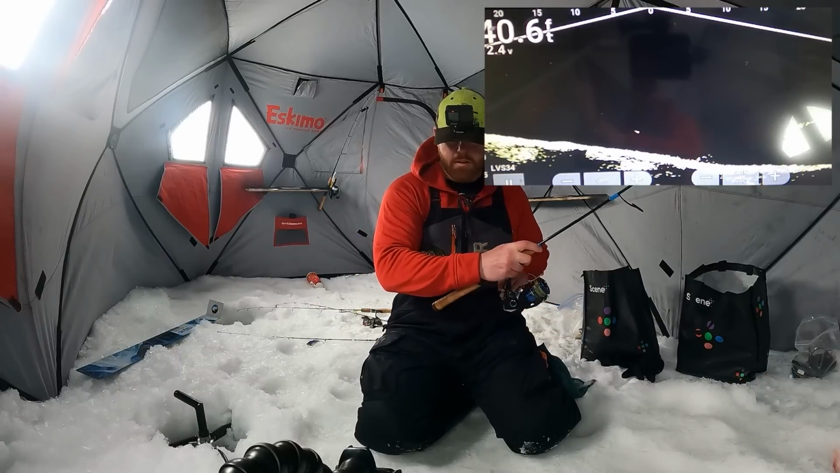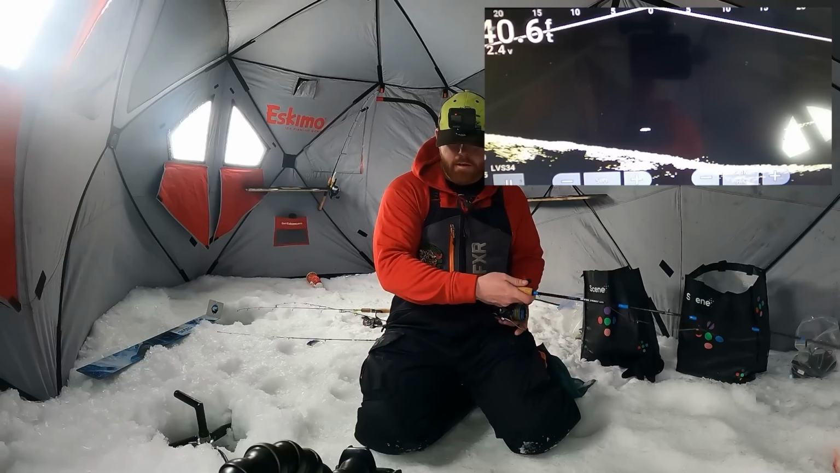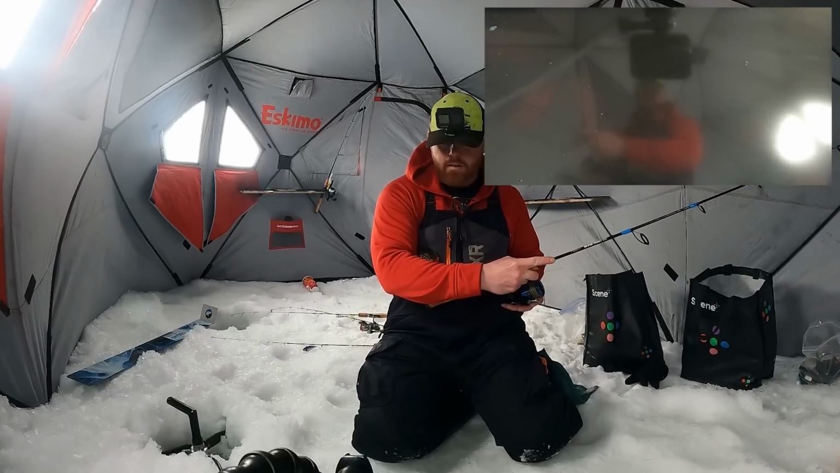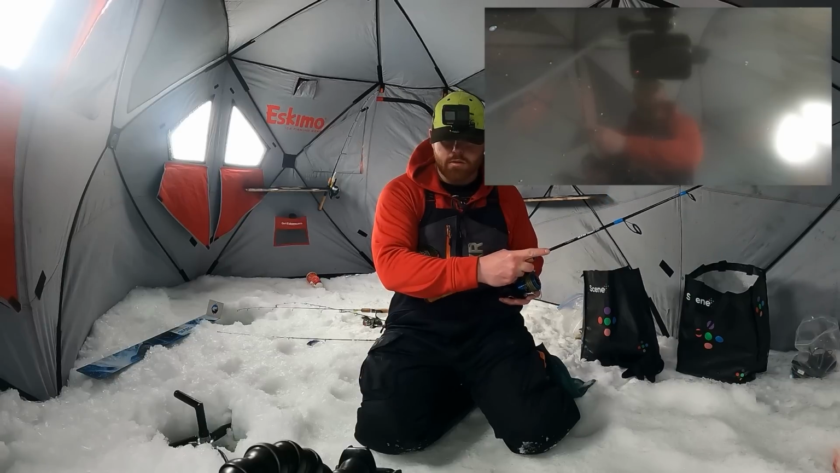Oh, there's a fish. That's a Laker. That's a Laker for sure. Come on. Come on, come on, come on. Oh, that fish just emerged. Come on. Oh my god, the battery just died. You've got to be shitting me. Okay, well, I guess that's gonna do it.